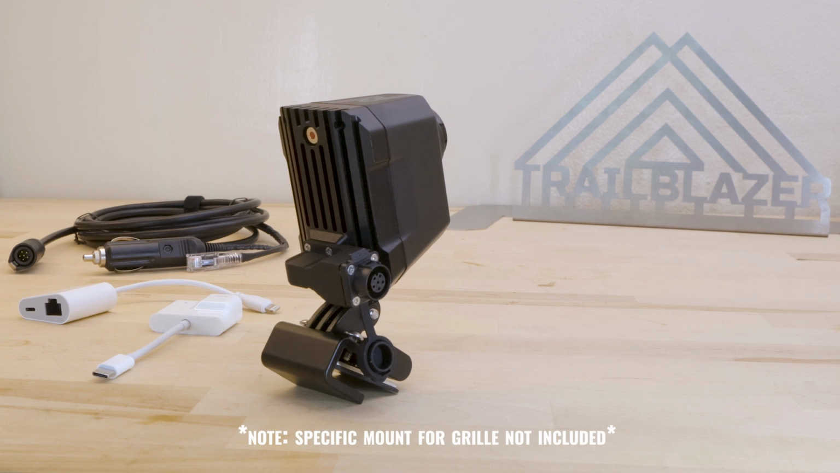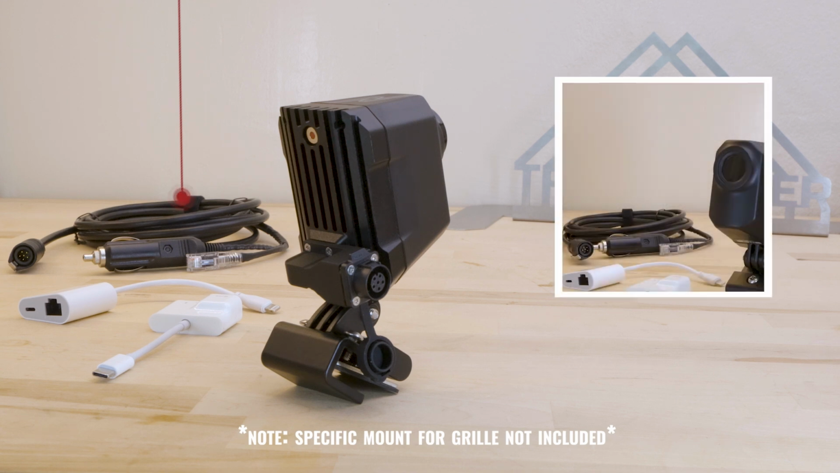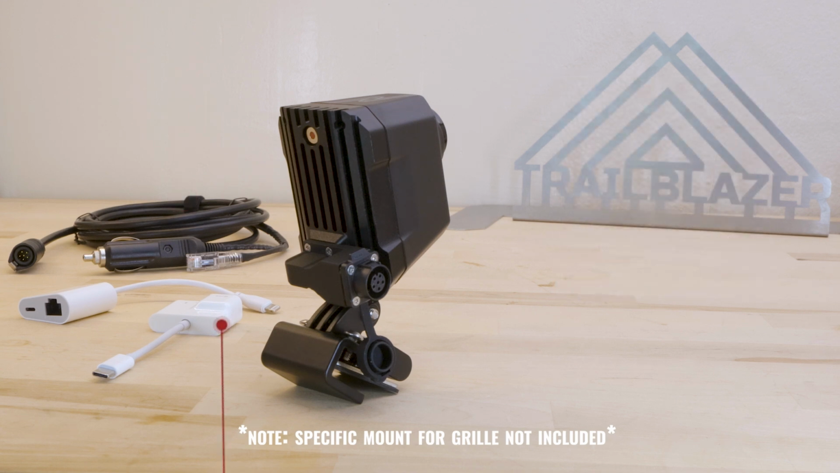Again, both power and Ethernet connections are made by passing the cable through the vehicle firewall. The power is connected via cigarette lighter jack, and the Ethernet extension cable and adapters for Android and iOS are provided to connect to your viewing device.